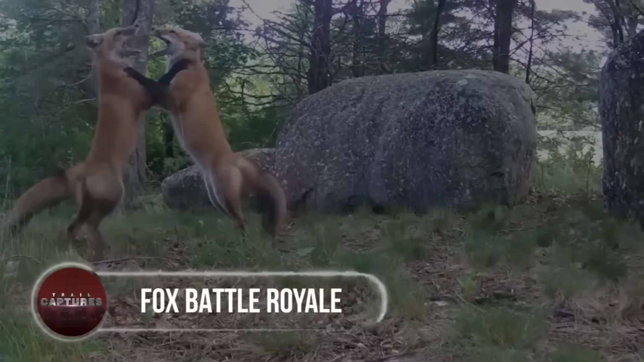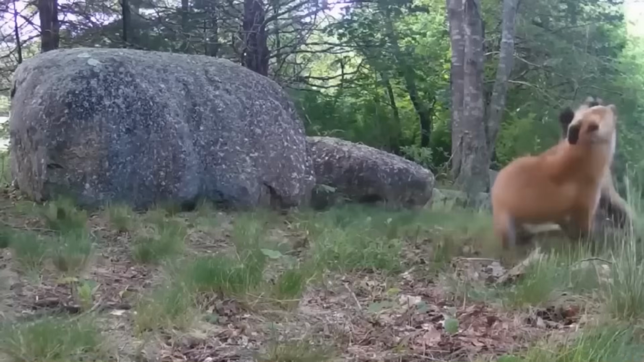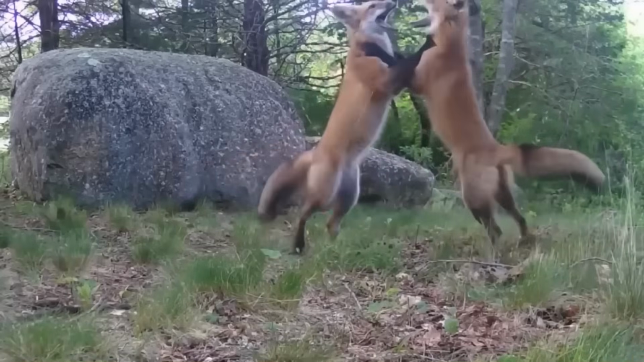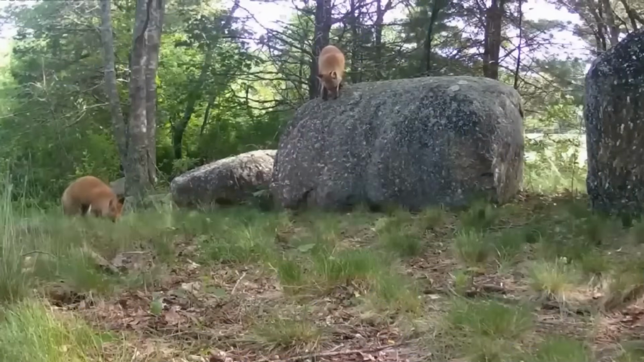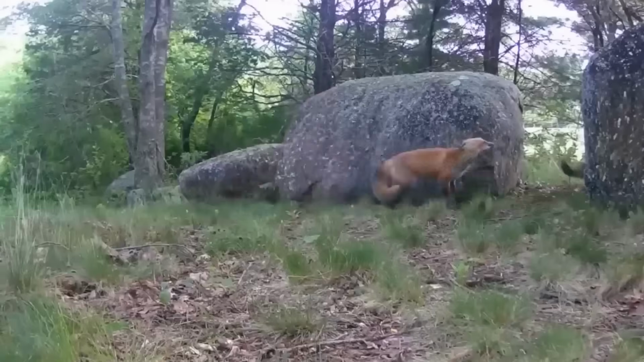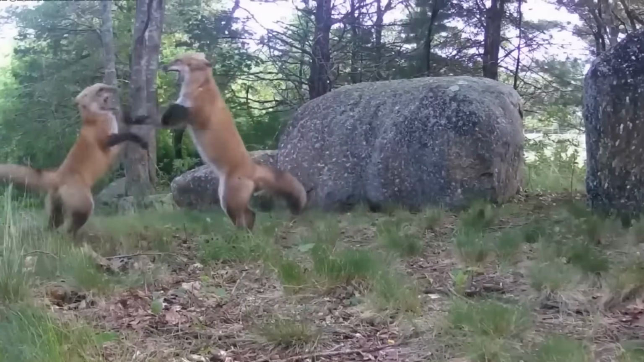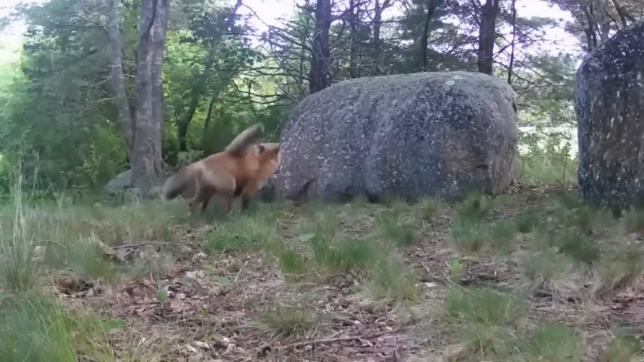Fox Battle Royal. In a strange twist of fate, a trail cam captured an epic battle of foxes fighting for dominance. It started with peaceful fox frolics, but as the second fox jumped in, the showdown began. The fight raged on for minutes, leaving us hanging, not knowing who claimed victory.